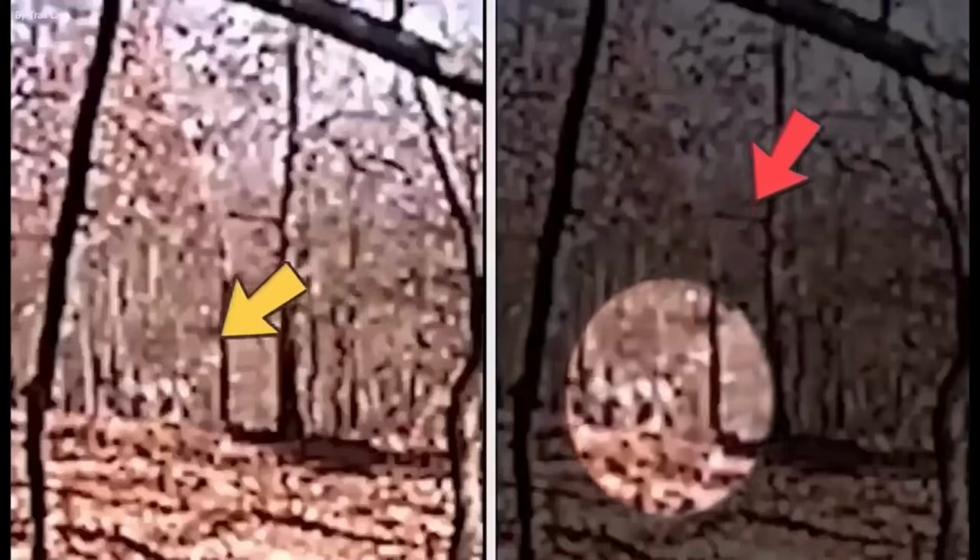In the heart of the forest, this mystery lingered, a moment frozen in time, waiting for those brave enough to uncover its secrets.